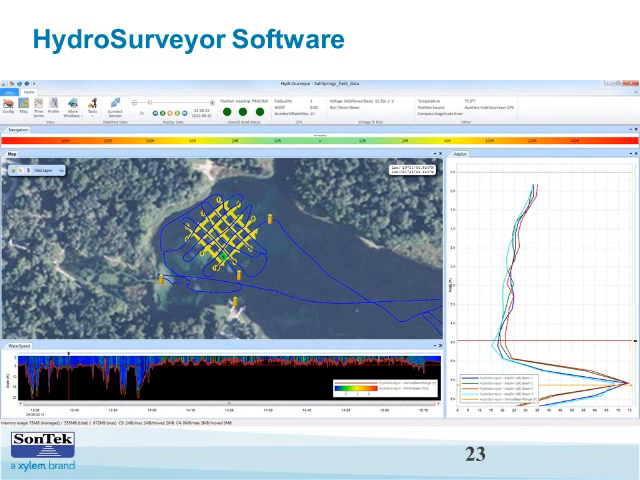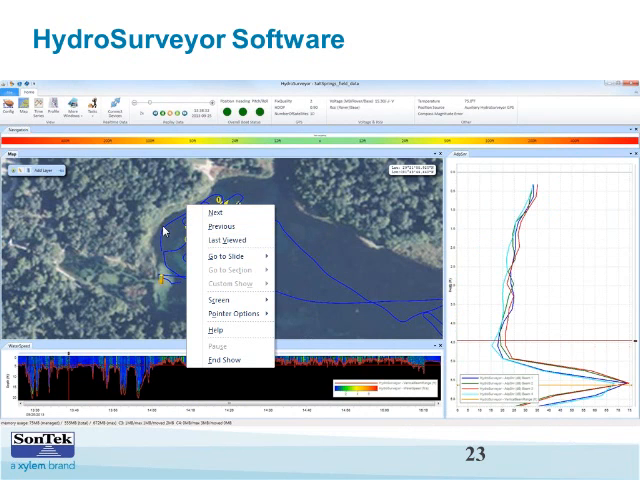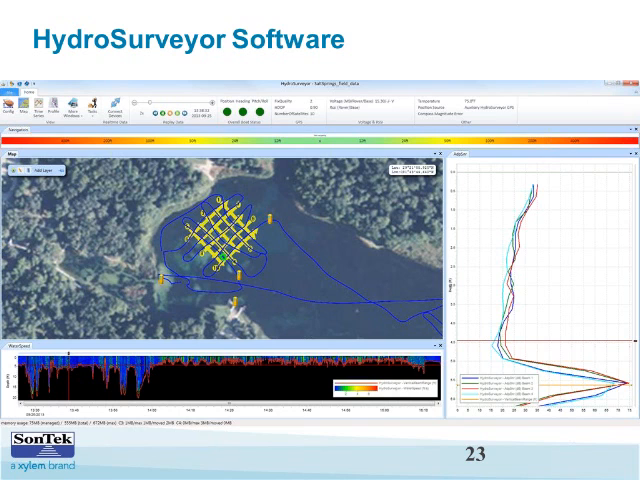I think you were going to mention the CastAway data showing up in real time. Oh yes, so during your survey, you can take your cast, and then if you start up the CastAway software, the CastAway will automatically download the data via Bluetooth. And if you have both the CastAway software and the HydroSurveyor running at the same time, then you can import the data real time as you go.